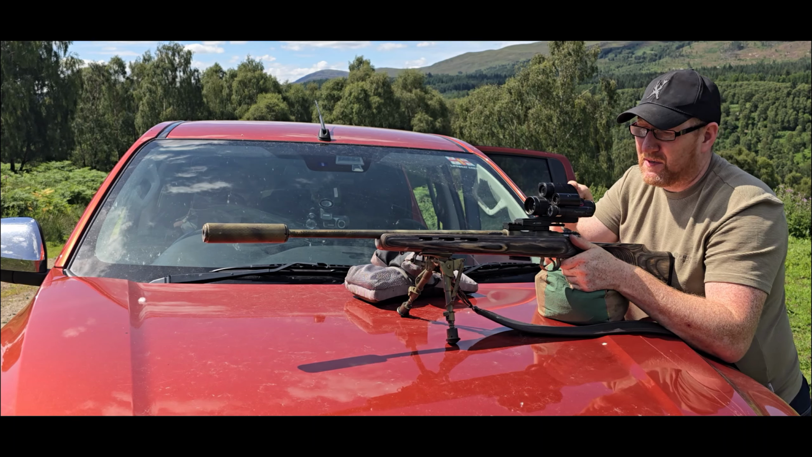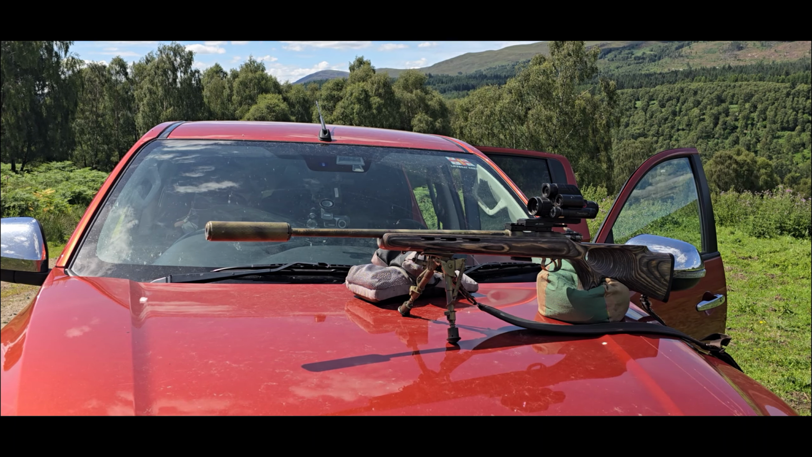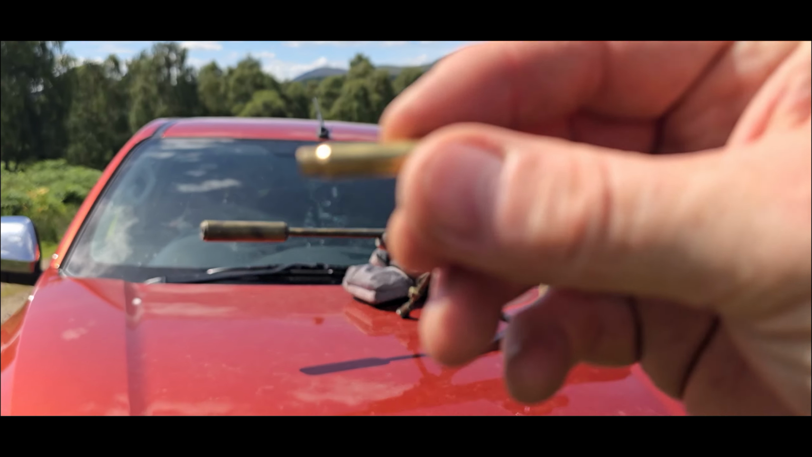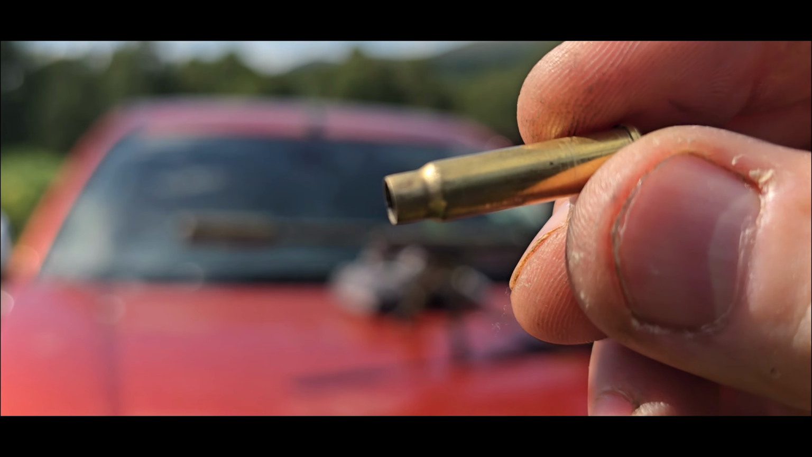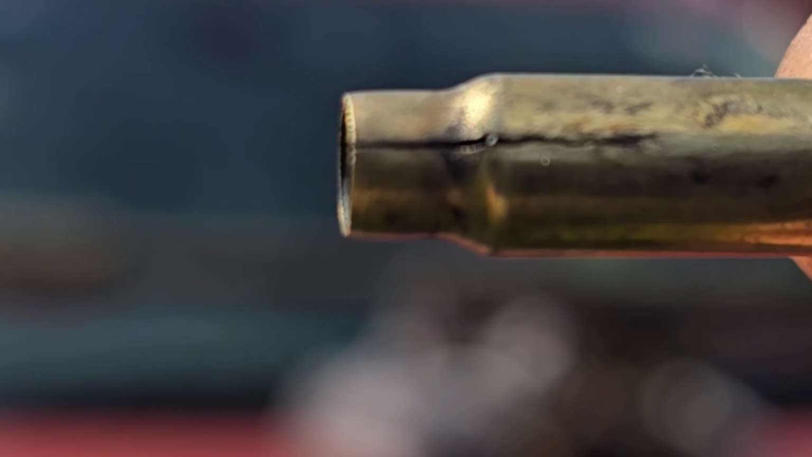Anyway, let's put this in standby. We'll go and see. So, actually, I'll show you the split case. Yep, that's your split case that I received.